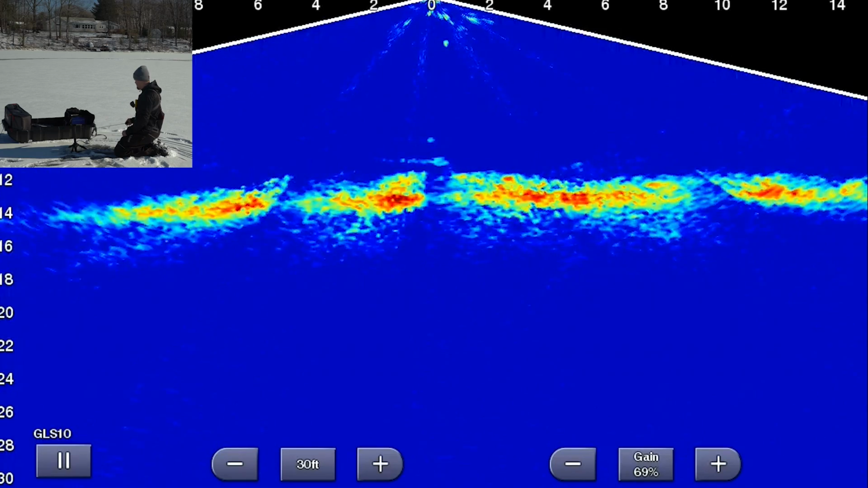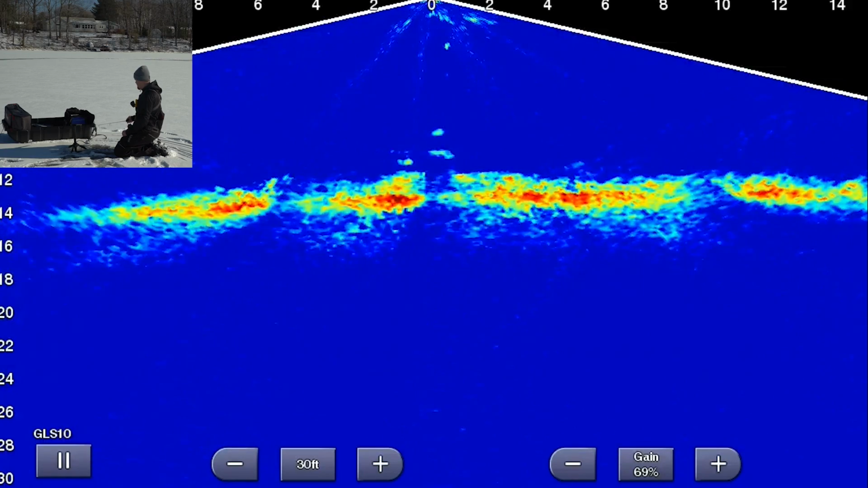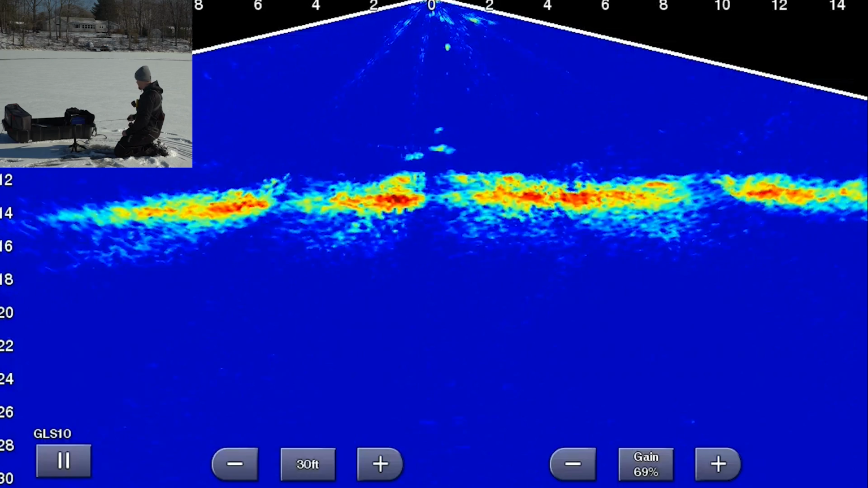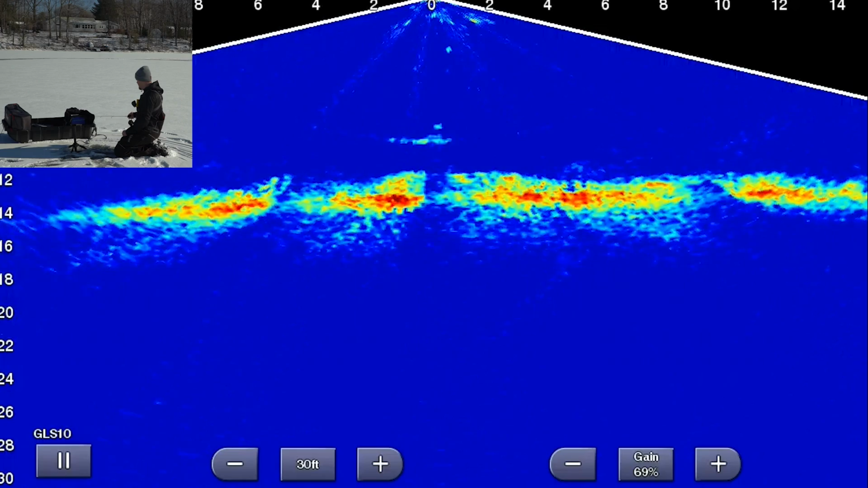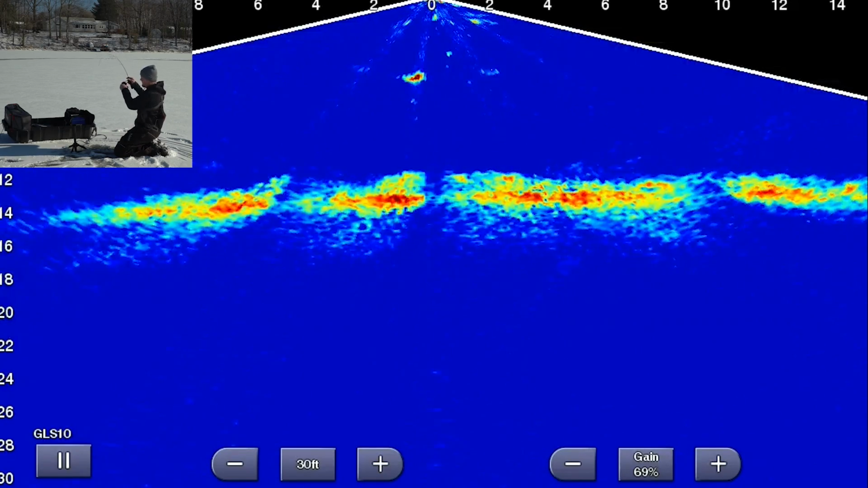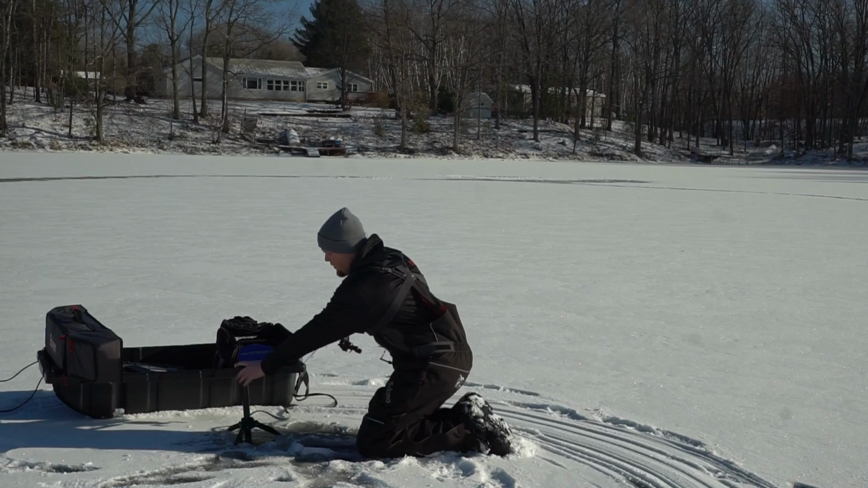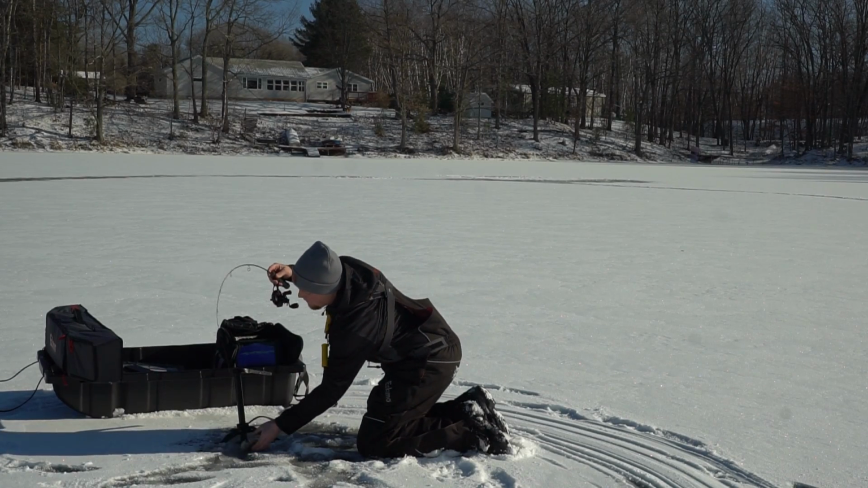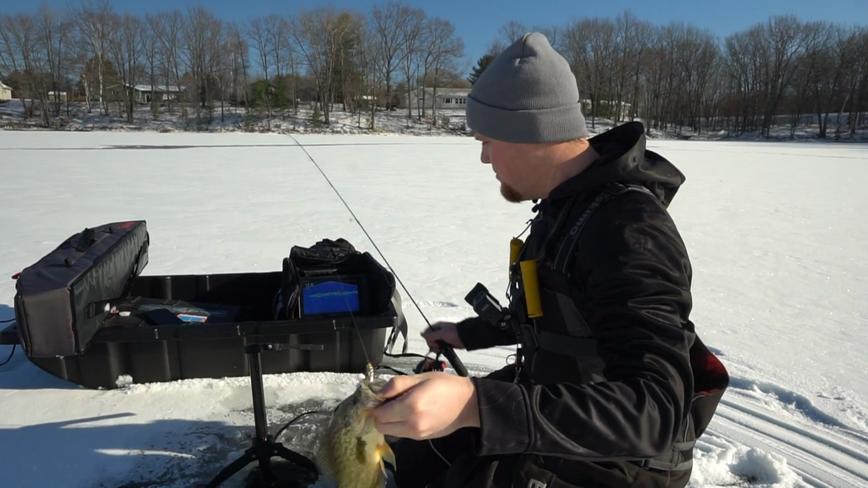Here we go. Got one coming up. Normally once you get a couple, then it kind of turns into a competition, and that one looks a little better. Got him. Oh yeah, that's a nice fish. Really nice fish. There we go. Awesome fish right there. Again, smoked that dinner bell spoon.